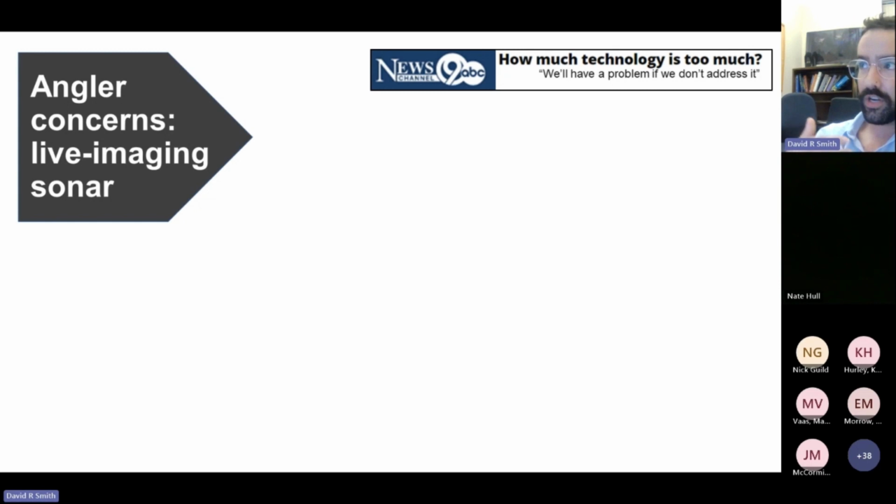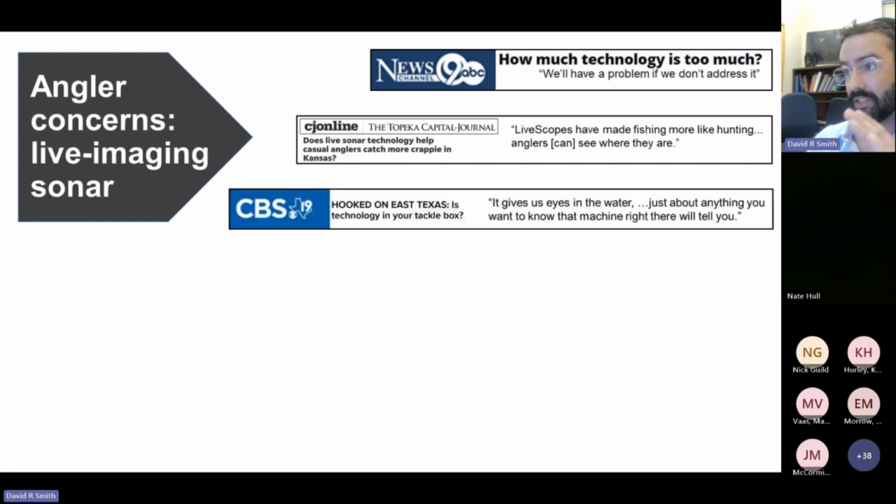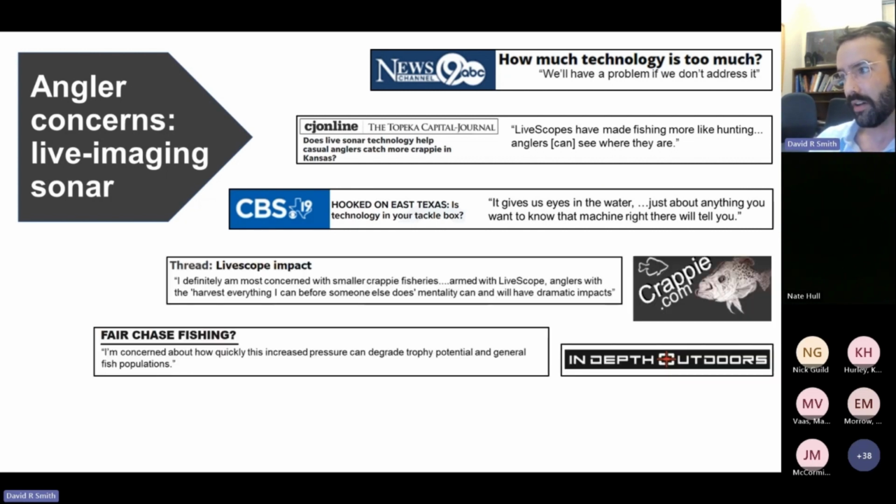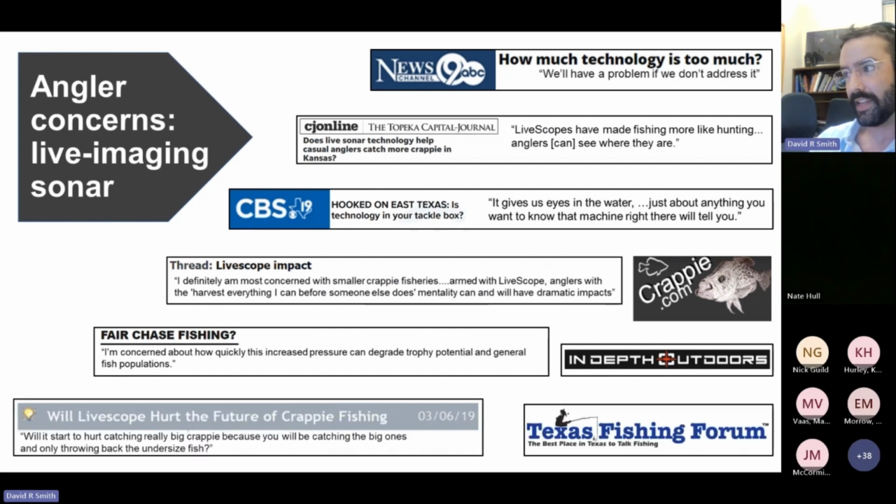And as catch and harvest efficiencies presumptively improved with live imaging sonar, we've seen angler concerns voiced by news sources in Tennessee, in Kansas, and even in my former home state of Texas. And if you do a simple browser search of LiveScope concerns, it's definitely going to take you down a deep rabbit hole, but you don't have to search very hard to find anglers voicing their concerns surrounding live imaging sonar, particularly when it comes to crappie fisheries.